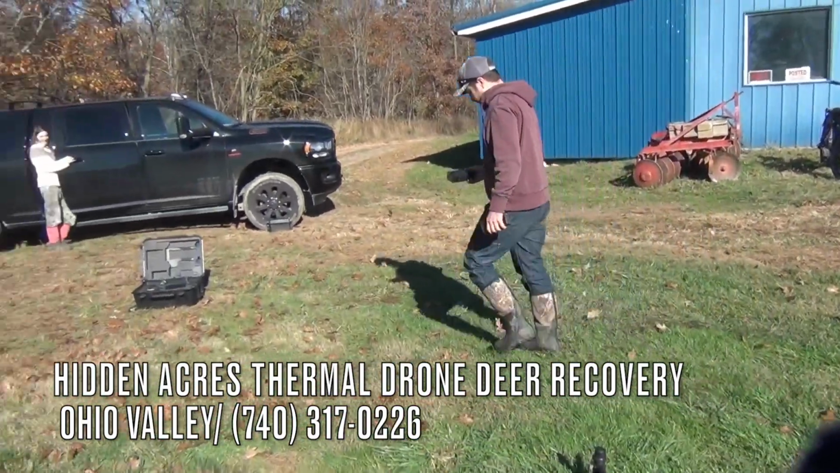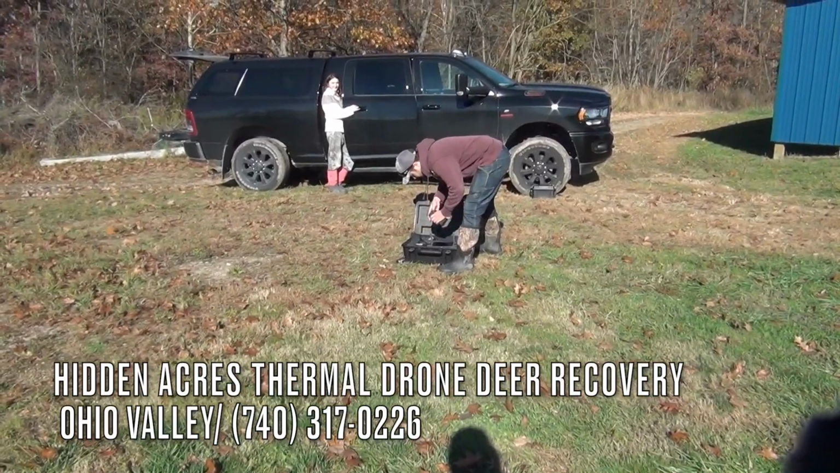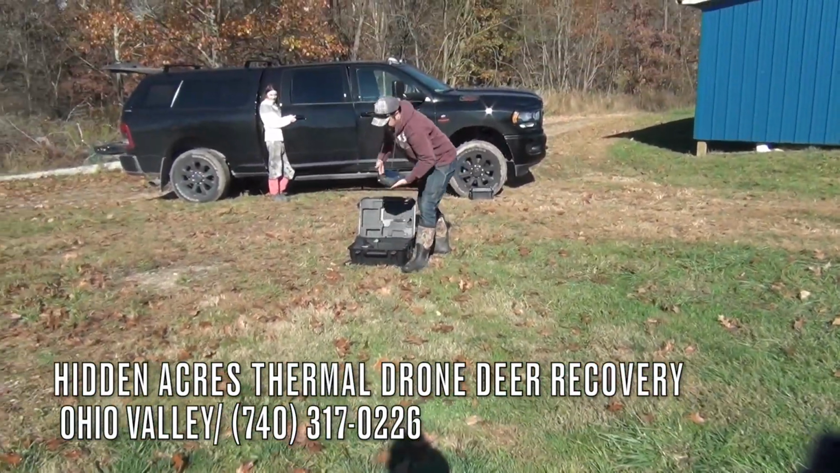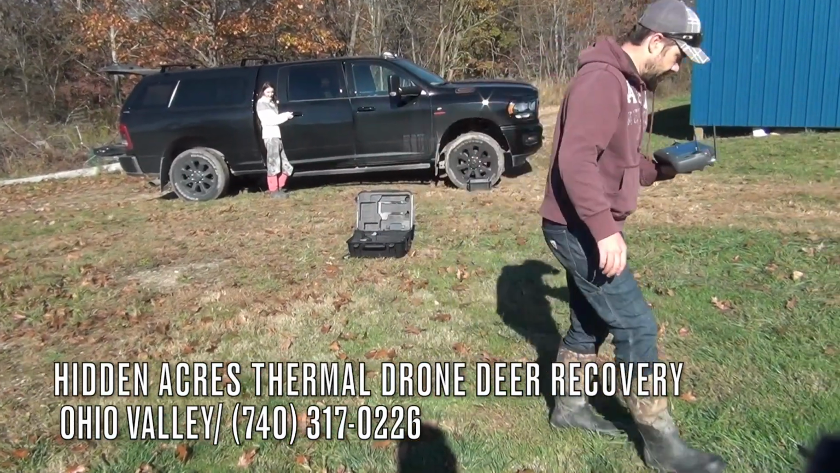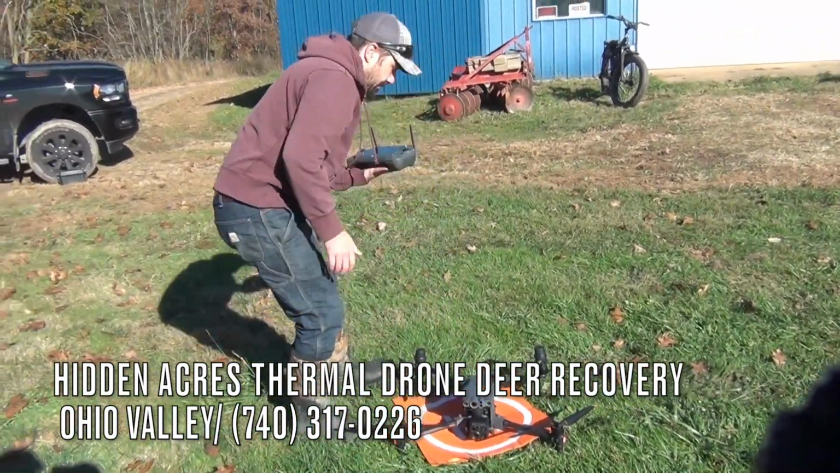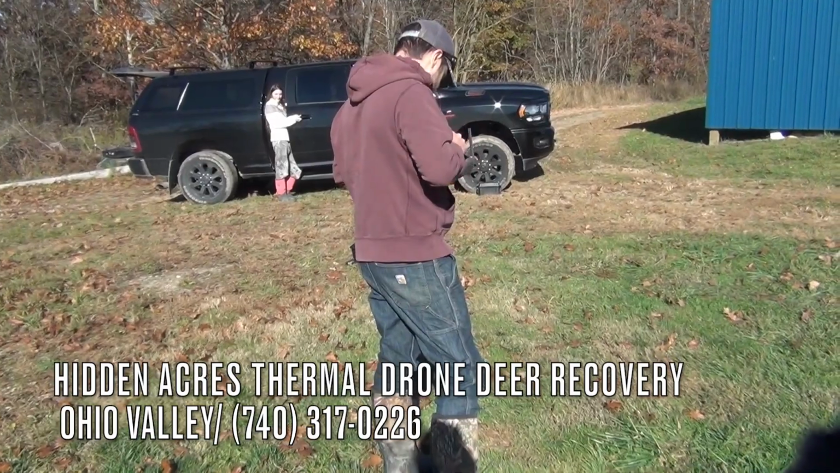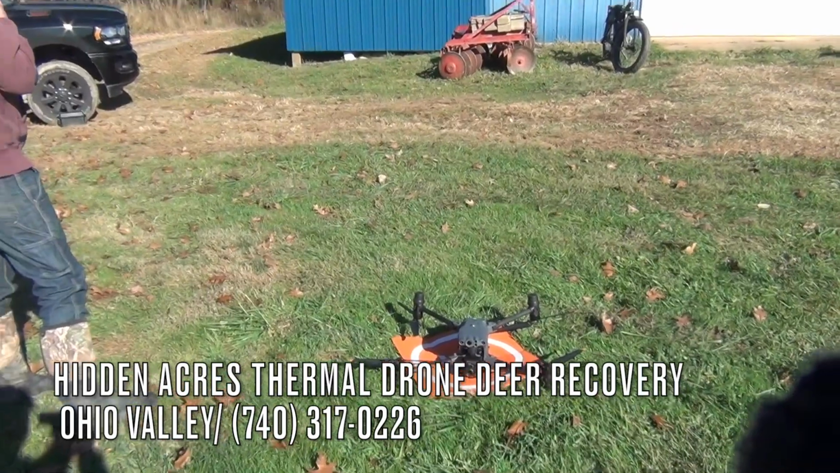Okay, here's a picture of Corey setting up the drone, and Julie is in the background, his wife. They have a nice thermal drone, and they do have a YouTube channel if you want to start following them. They're just getting into this. It's their first year, and it's Hidden Acres thermal cameras, right? Hidden Acres Drone Deer Recovery, and they're based near Bloomingdale, Ohio. But he will travel a little ways depending. So really cool. We're going to watch this thing take off and see if we can locate the deer.